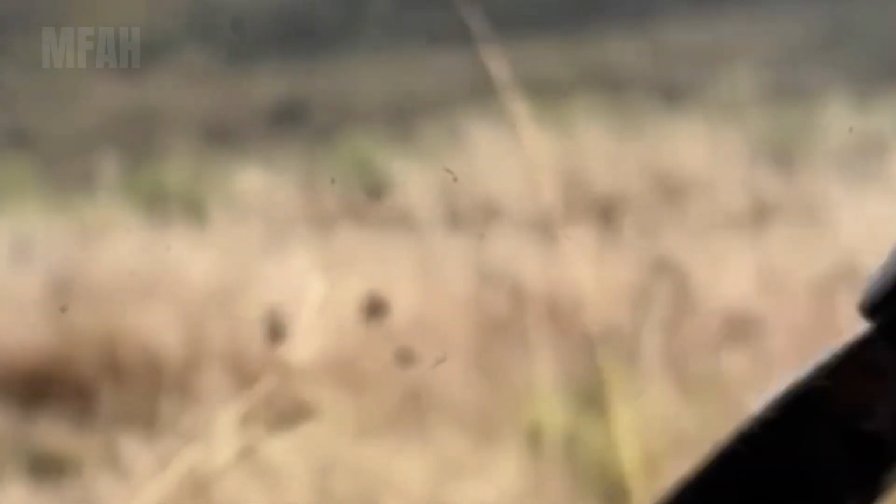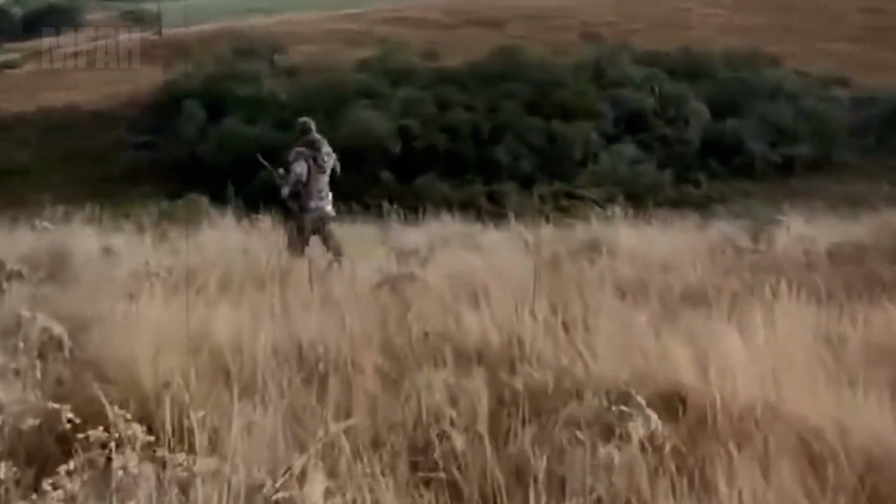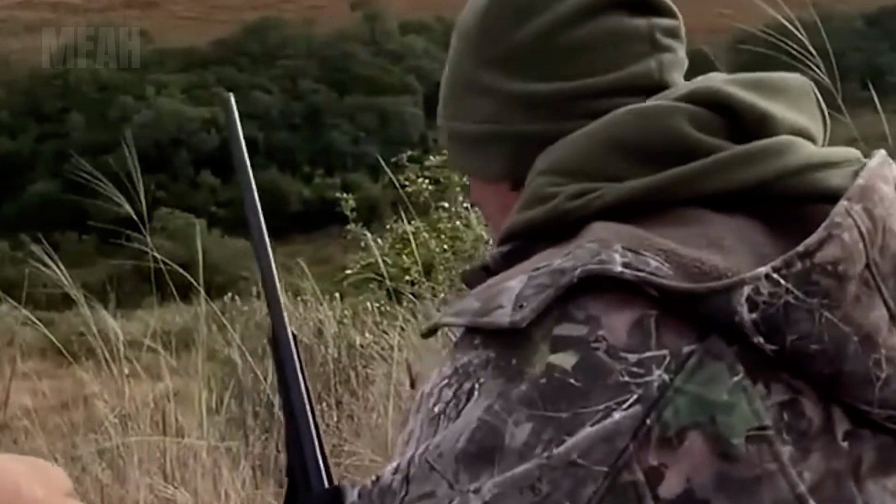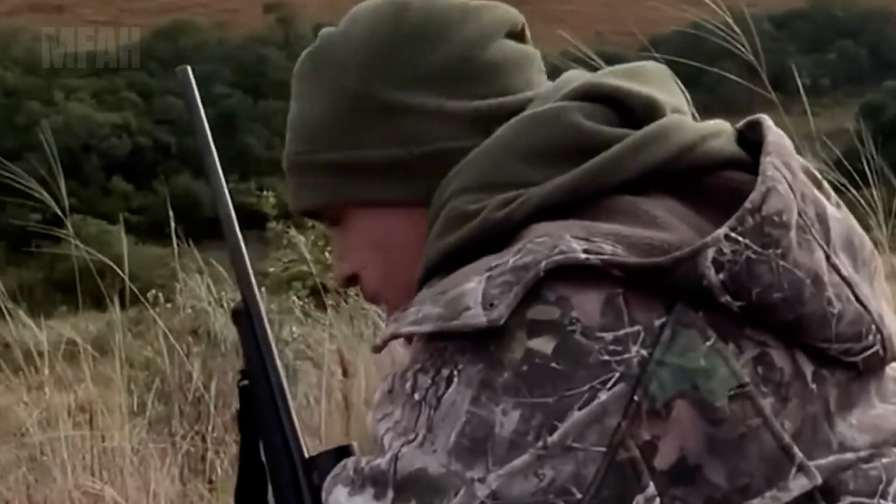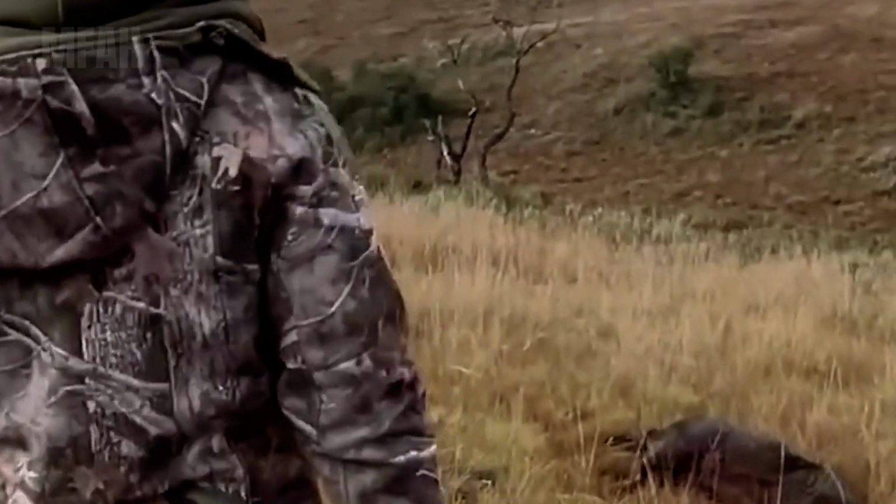Deep hoof prints pressed into the soil, trampled corn rows, and the pungent stench of mud and dung told us one thing: this was a big herd. At the break of dawn, we surrounded the area where signs of wild hog activity were strongest. The tension was razor-sharp, like a string pulled to its limit.